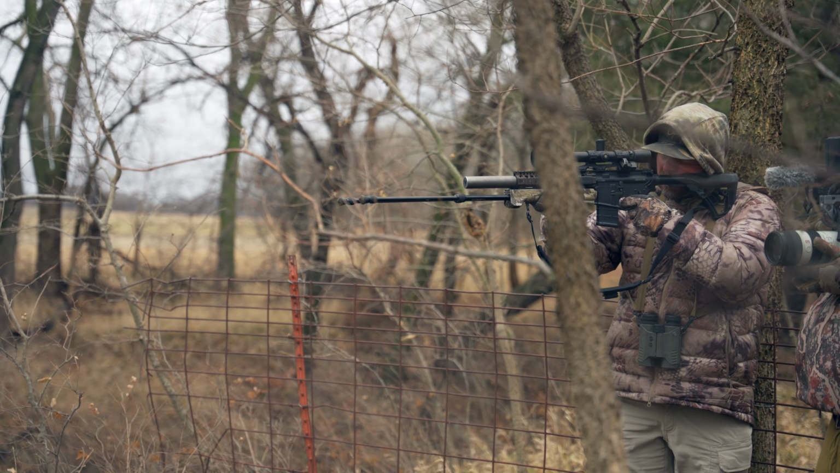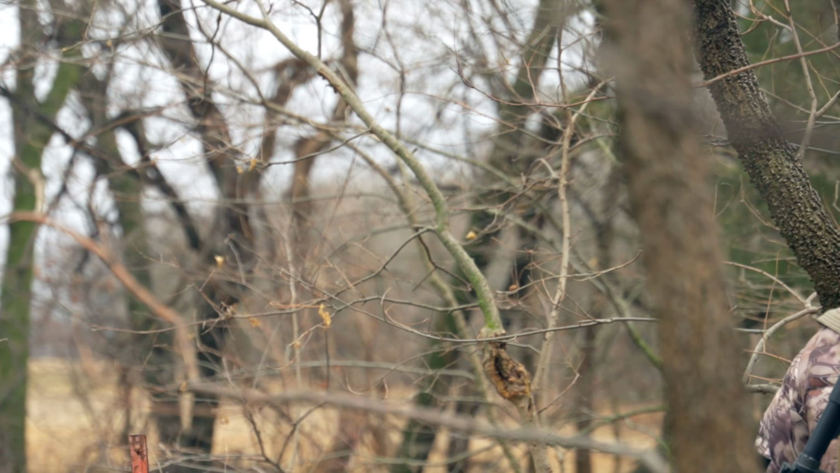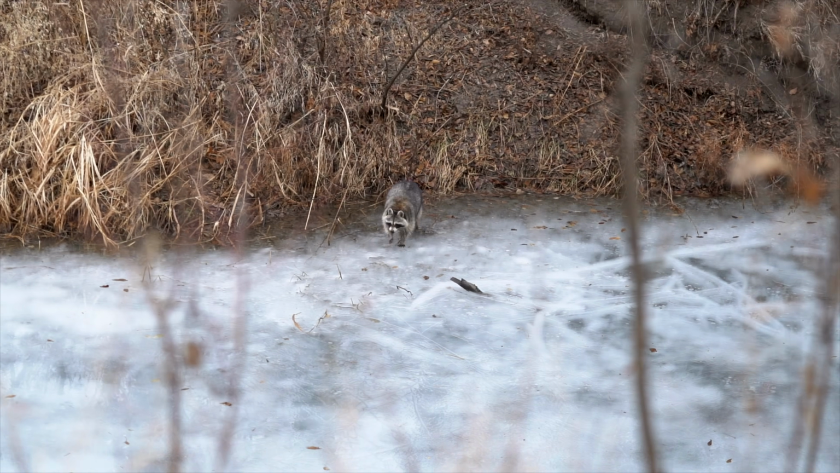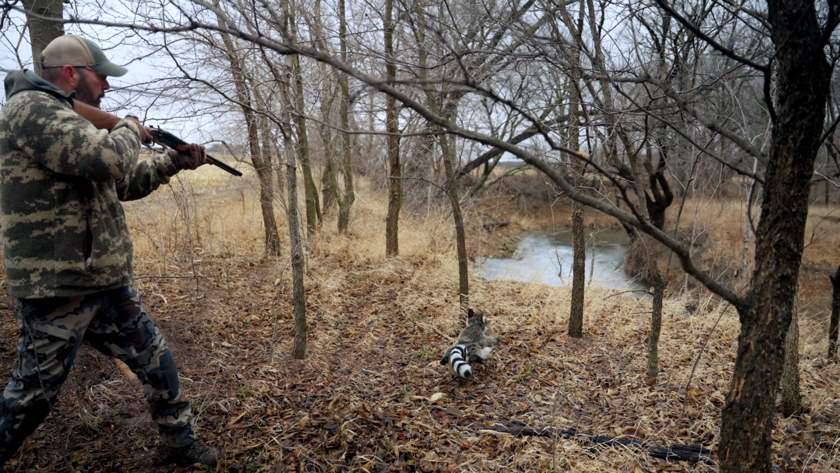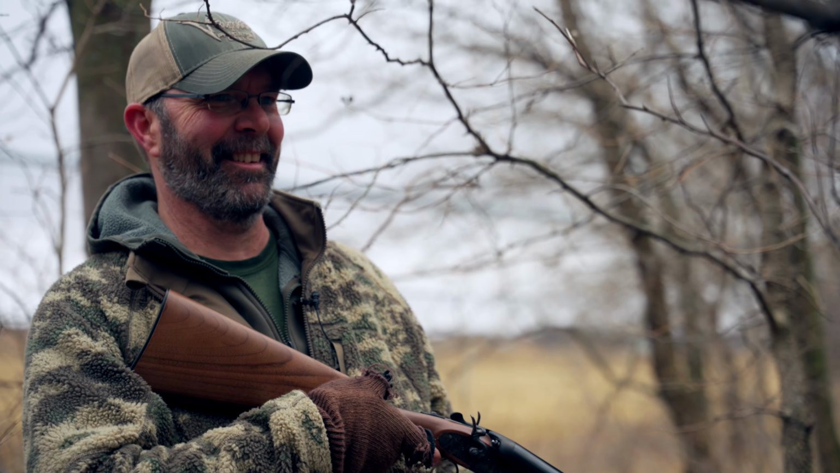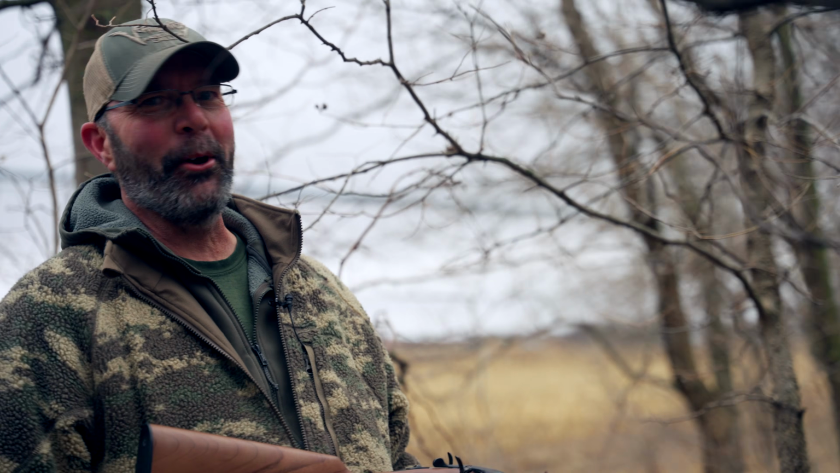He's coming down. Headshot. Sometimes they don't come running in. That one was peeking around, looking around. Hey, big one, big one. Let him come. Get ready. Now that's what we're looking for right there. Oh my God! Woo! Took a while.